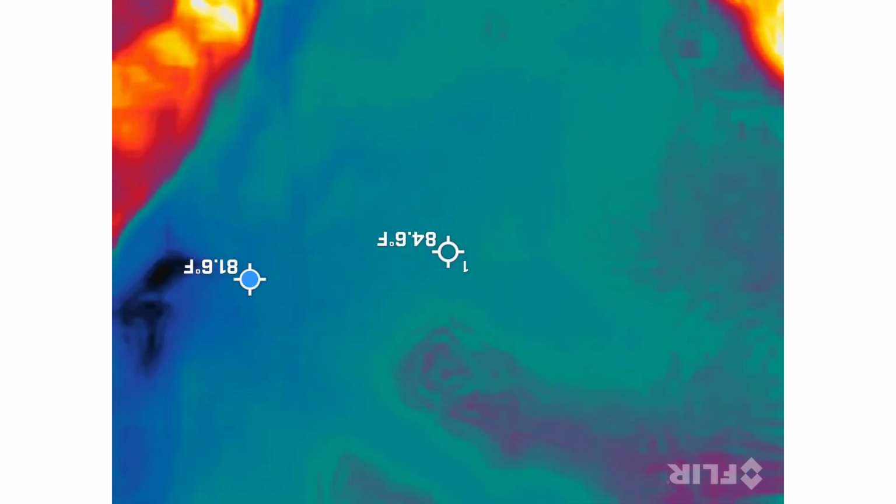I'll play it again so everybody else can see it. It's going to come through on this side, change direction, and come up this way. Of course, I slowed the video down just a hair so it was very clear to see. Took a ton of still shots. That's really cool. That's what that camera's there for.